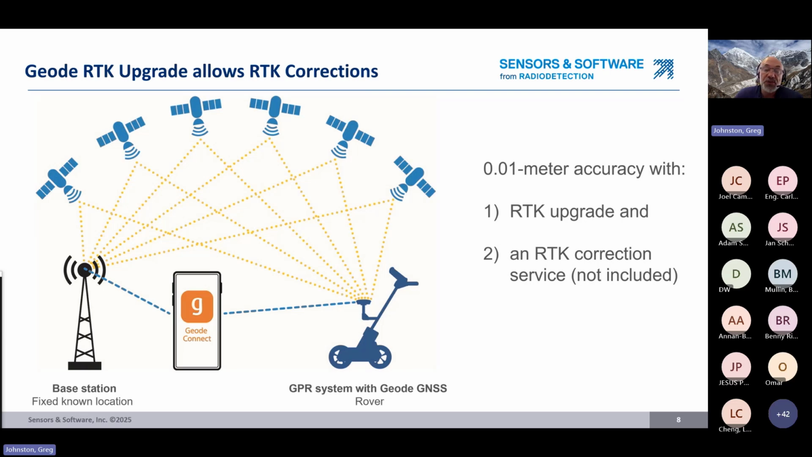So this image shows the concept of how a cellular-based correction service operates. That is by using the Geode Connect app on a cell phone. So the Geode Connect app along with a base station with a known position, and all the satellites that you have available are going to correct the position down to that 0.01 meter accuracy.